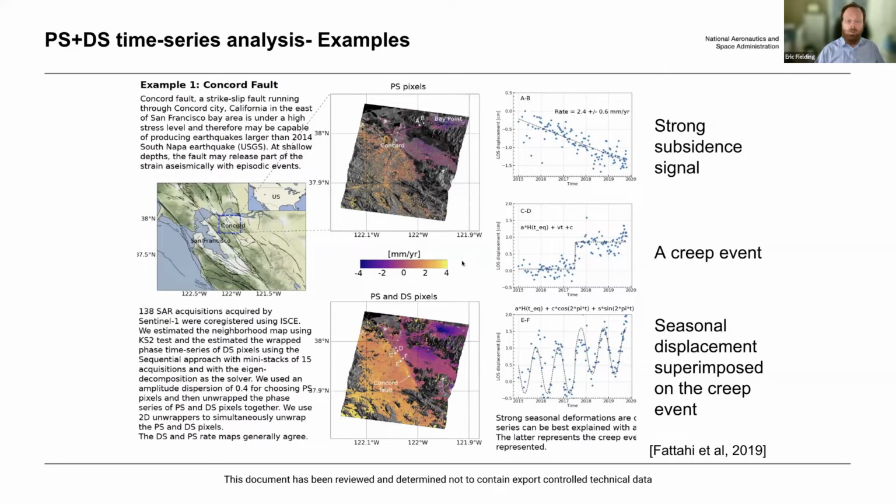There's also, at points A and B, an area where there's a strong subsidence signal, and E and F here show that there was also a seasonal component where every year the values were going up and down. That is another type of signal that we can estimate from the time series once it's calculated.